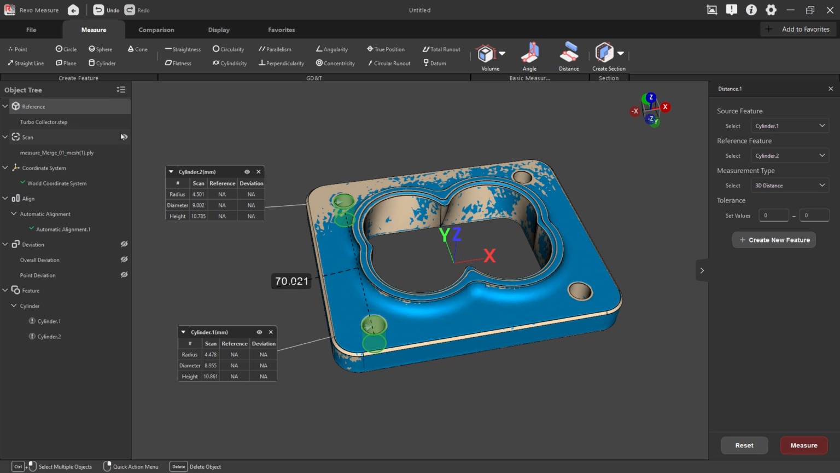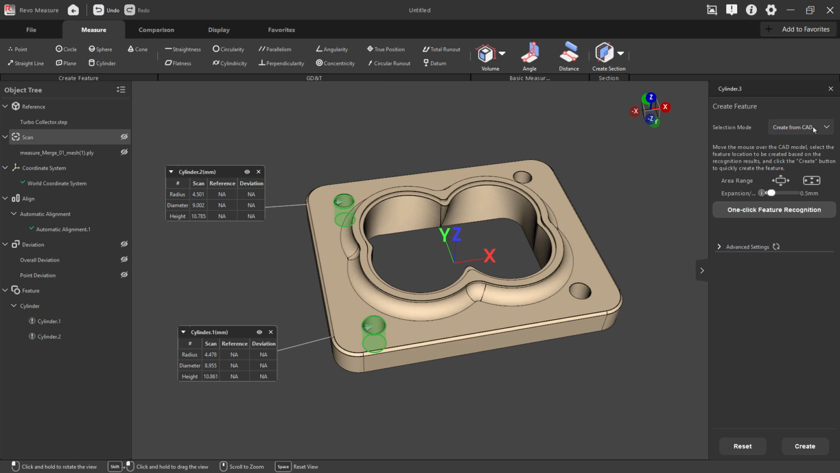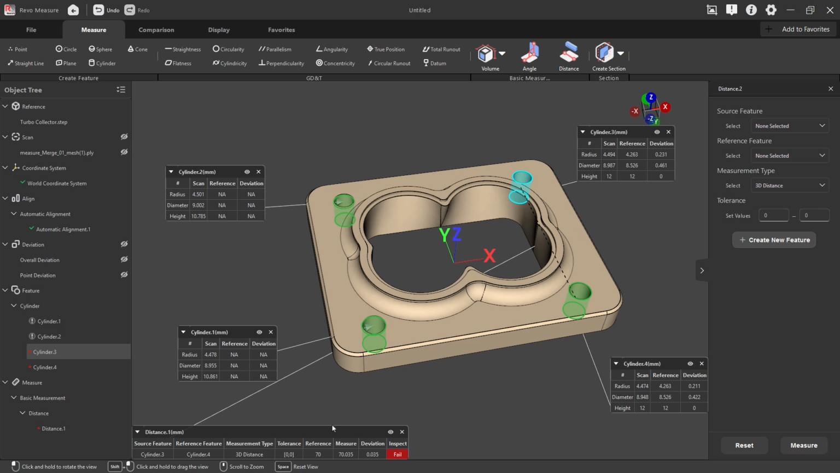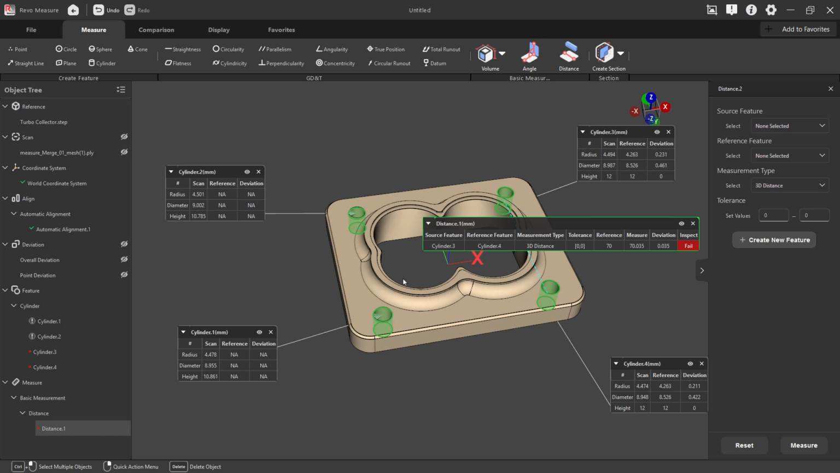And then if I bring the CAD data back and I hide the scan, I can go ahead and create some cylinders, create from CAD, and I'll create one there. And I'll create one here. Go ahead and just pull these over. And then I want to measure the distance between cylinder 3 and cylinder 4, 70.035. And so now it says fail because I didn't add a tolerance value, so it's trying to do plus or minus 0. But 70.035, and then if we again measure between cylinder 1 and cylinder 2, 70.021.